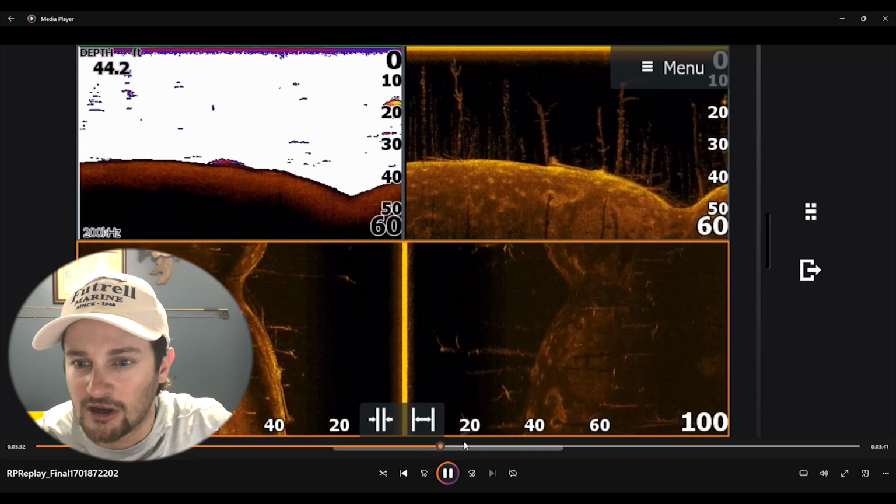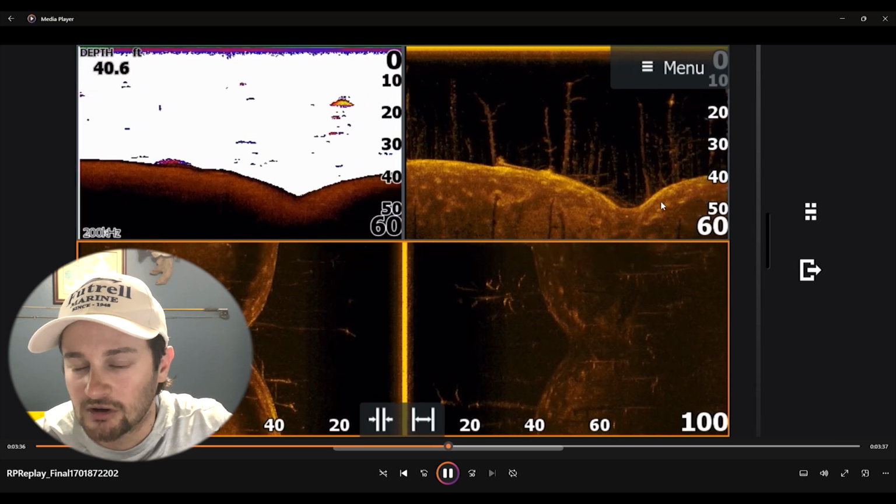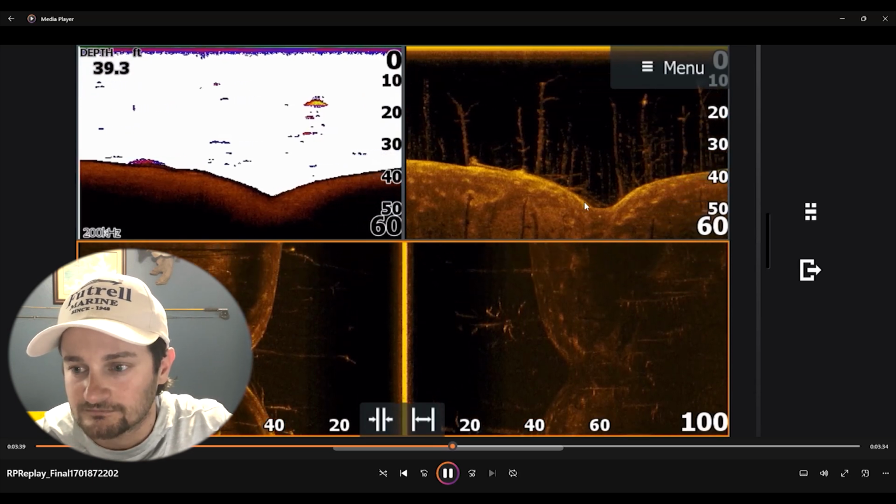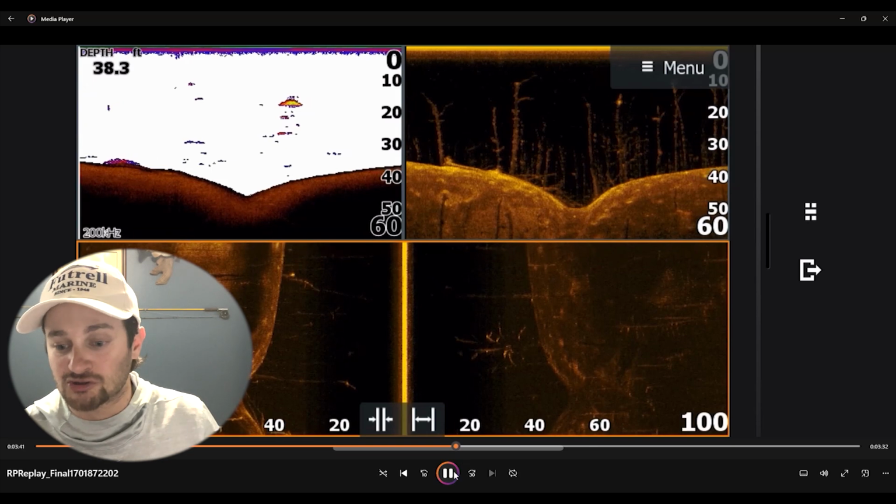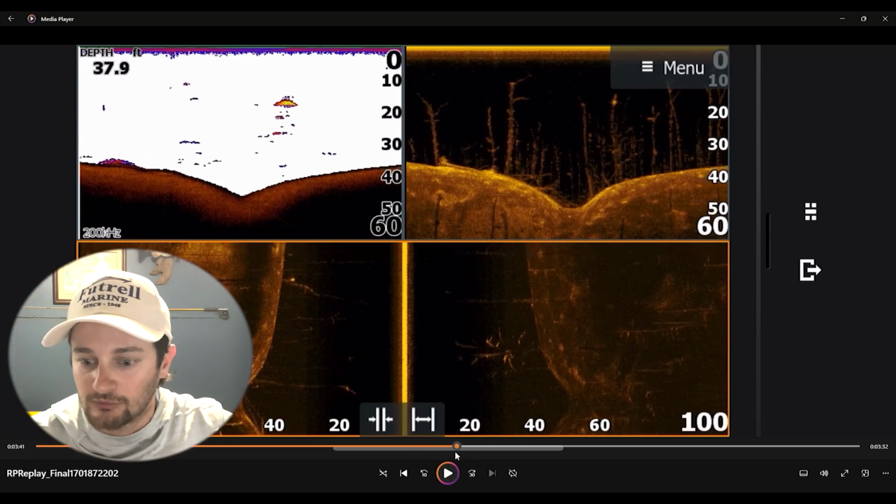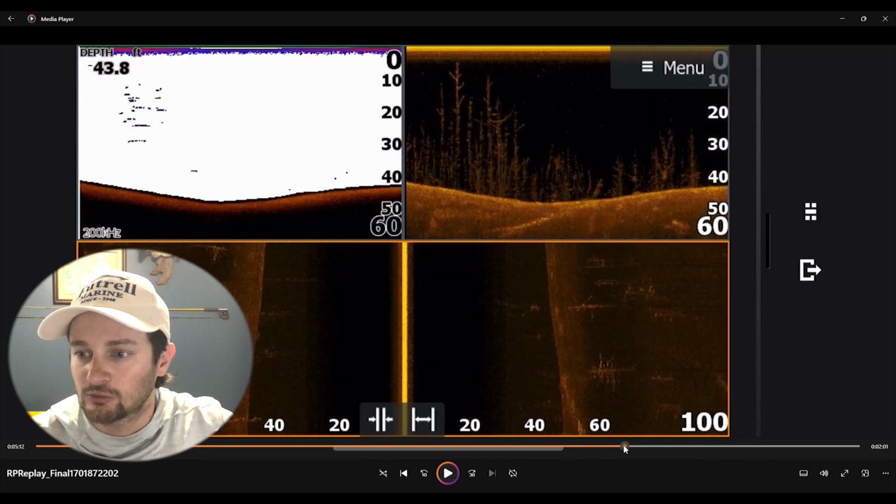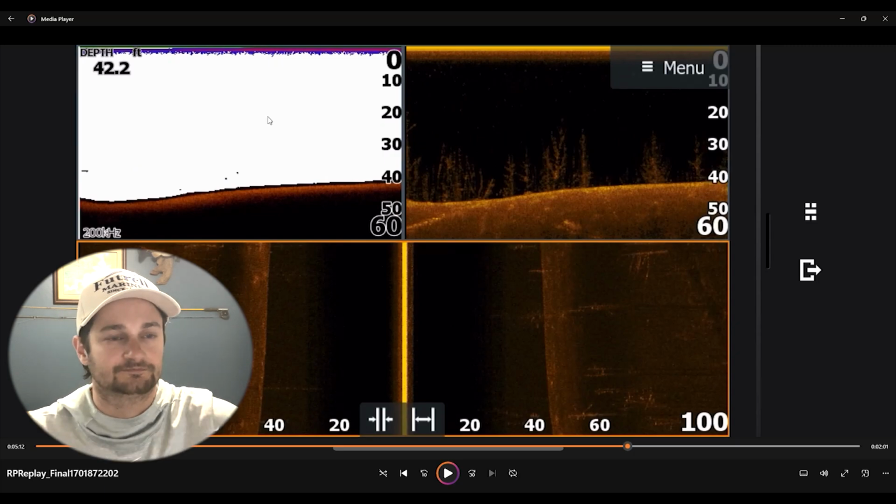Part of this was on a video, so that's why I'm just showing it to you guys. There's that little creek here. This isn't the major creek. This is kind of a creek off of the major creek in this area. So there it is there. Pretty neat. Pretty cool stuff for you guys to see there.